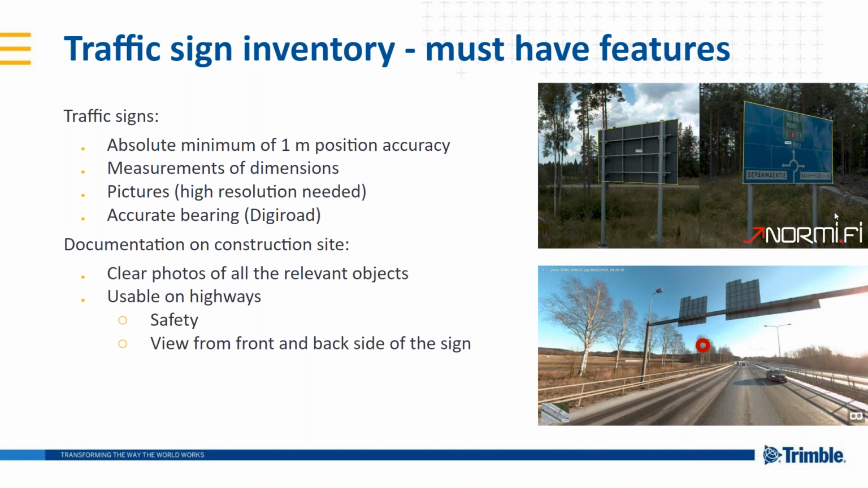The other point is also the documentation part of things. When we have, let's say, a 2 kilometer long construction site that we are responsible for, we need to have clear photos of almost everything.